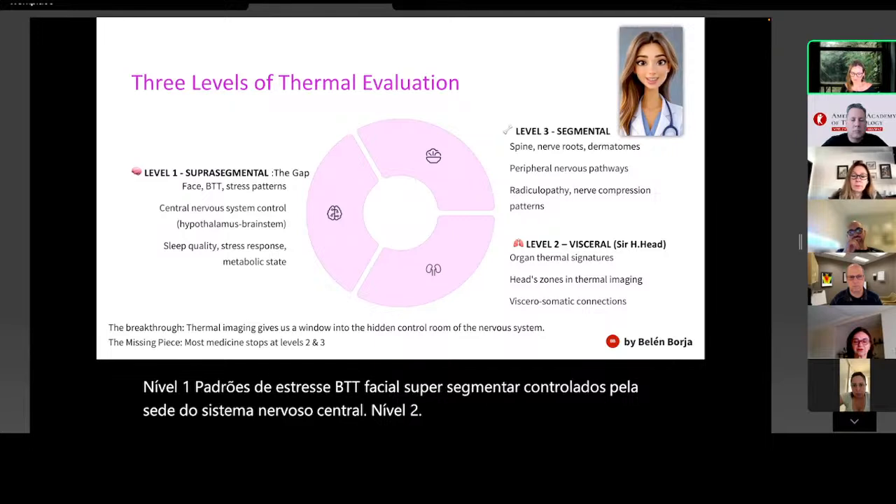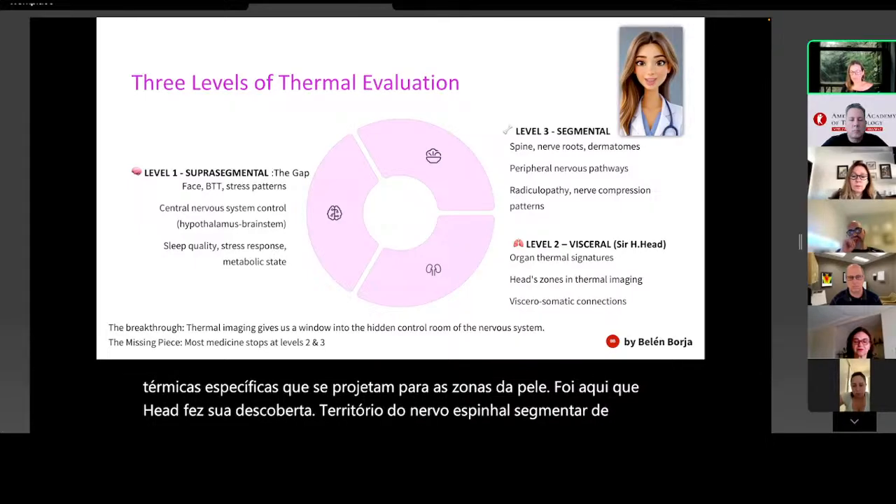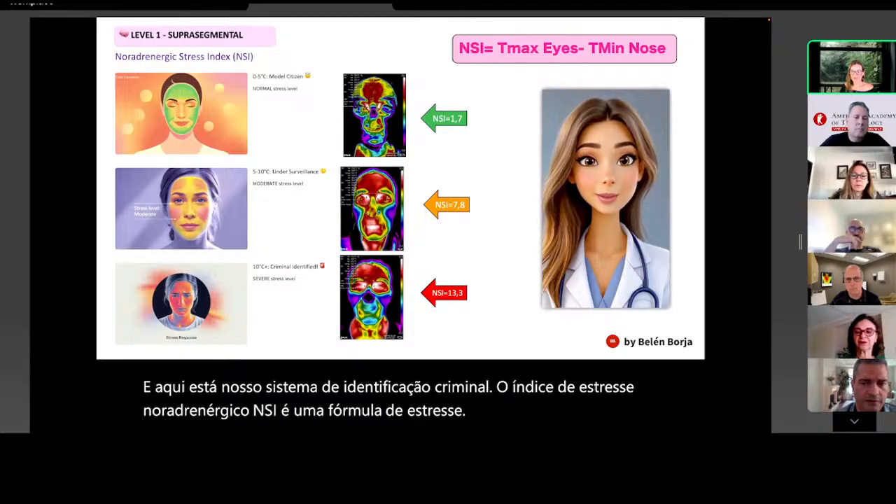Organ-specific thermal signatures projecting to skin zones. This is where Head made his breakthrough. Level 3 segmental. Spinal nerve territory showing local inflammation patterns. For the first time in medical history, we can see all three levels simultaneously through thermal imaging. Stress index, our stress formula. Maximum VTT minus minimum nose temperature.